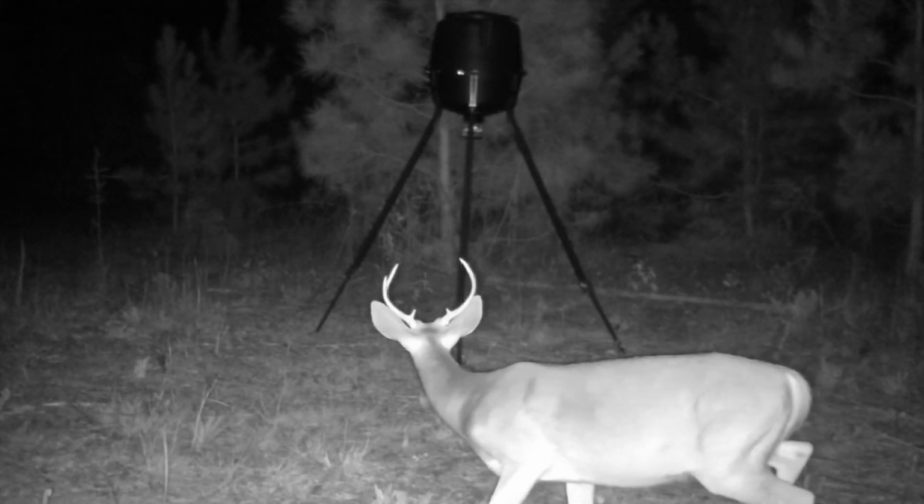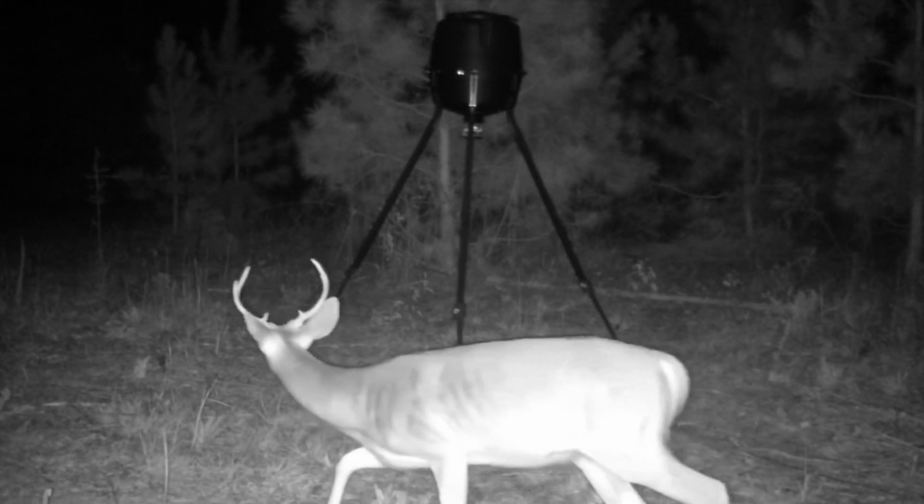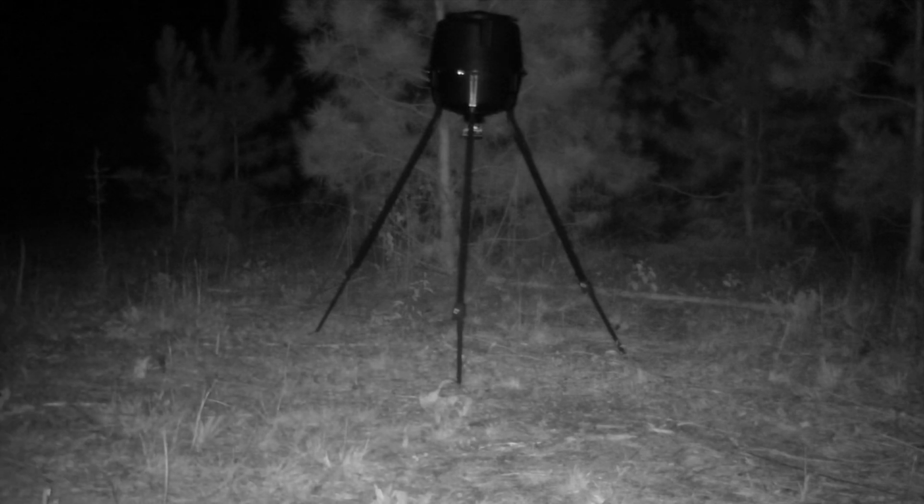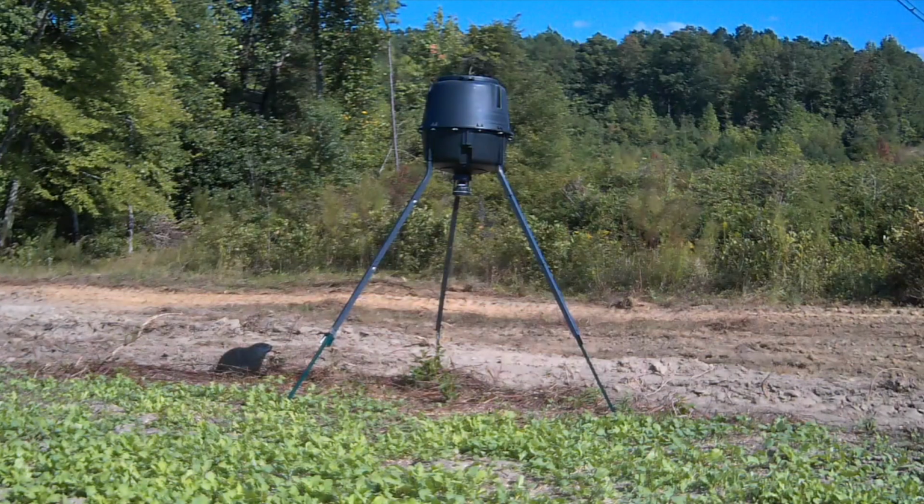The second buck we wound up getting was a little 6. I mean, this dude's a little basket 6, but you can tell he's got potential. Just gotta give him some time. Wasn't really getting much action during the day or evening over there by the pond stand, but the first daylight picture we got is this fat old groundhog. I mean, dude's just chilling, scoping stuff out, trying to figure out what he can eat.